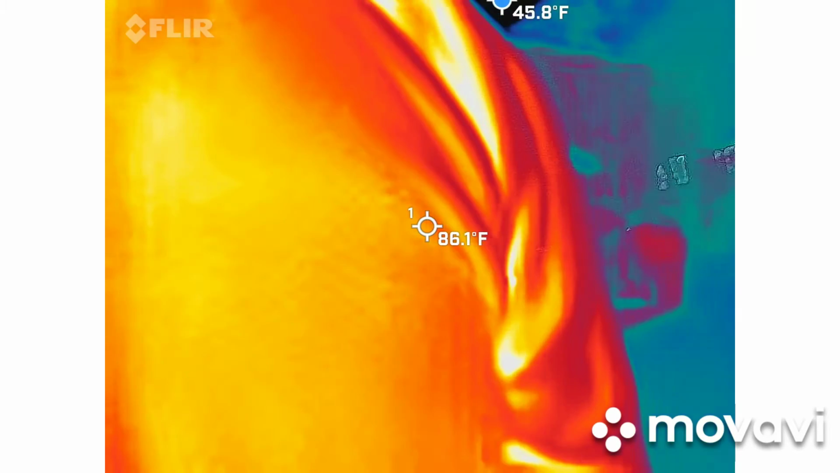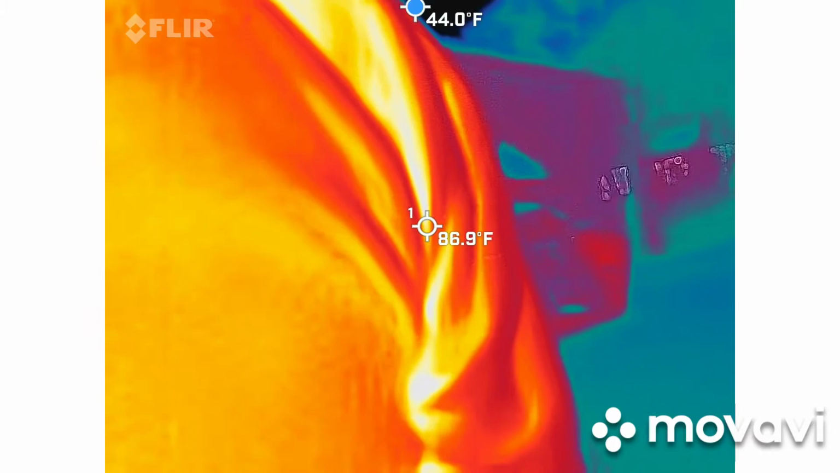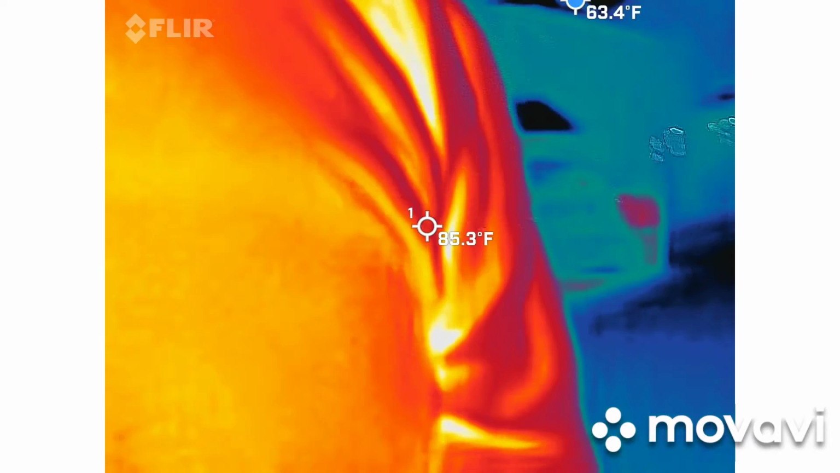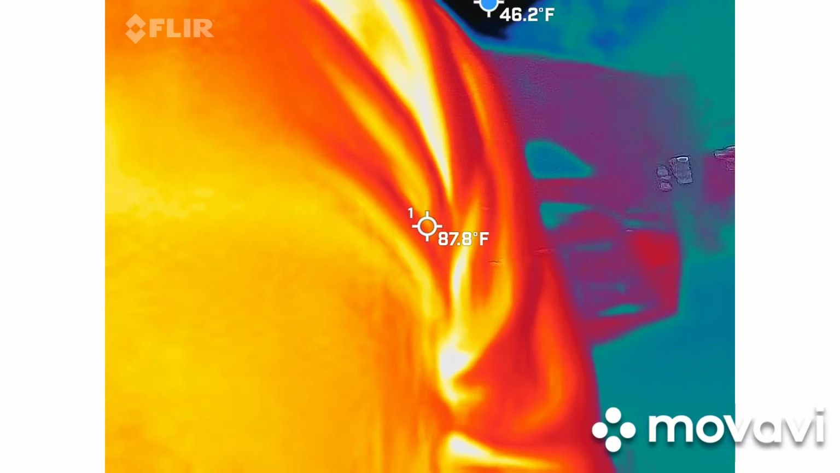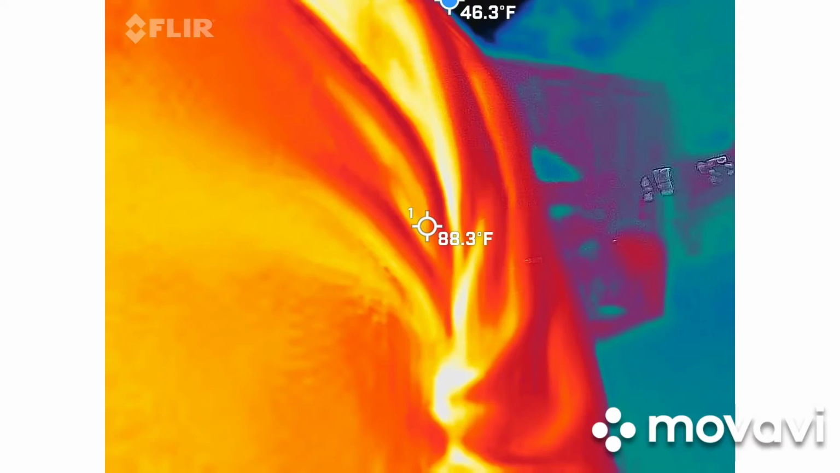So it should be about 62 to 64 ambient. But if we see something drop down into the 40s or even the 30s, we obviously have something going on. So again, that little bar is not in your recording. You will get this full video back. So it does record audio as well. So it's another form for EVPs to listen for.